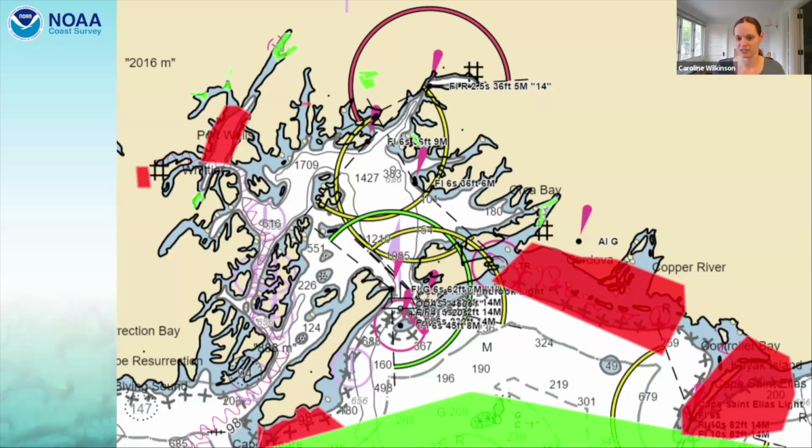So red areas are areas that have been requested. Green areas are areas that were requested and then have since been surveyed. And so this is all to say, please send me requests that you have. We really take requests from members of the public and requests, particularly from mariners, very seriously.